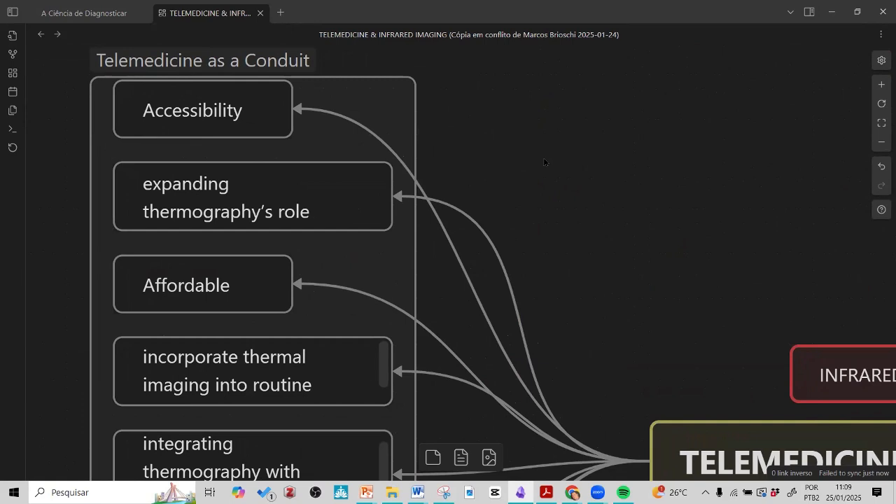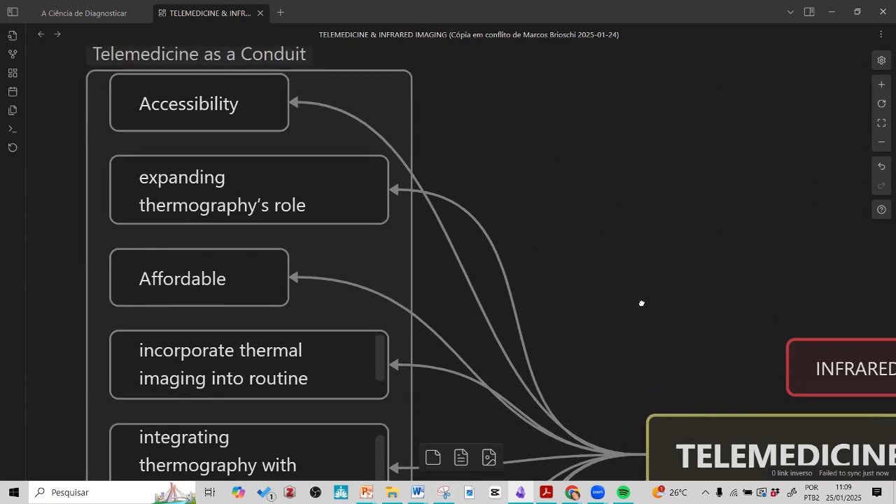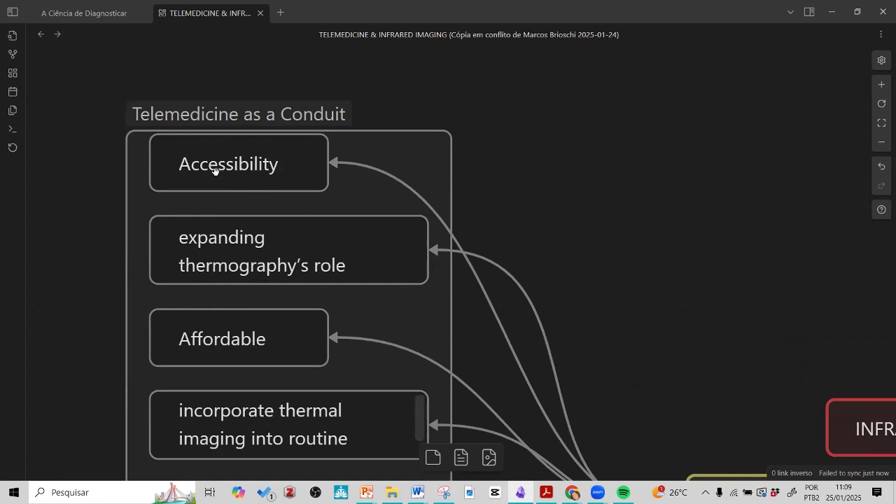If we compare with ultrasound, MRI, tomography, it's rare to find experts, specialists that can give infrared image support. So if we have a kind of telemedicine system, we are increasing this accessibility for many people.